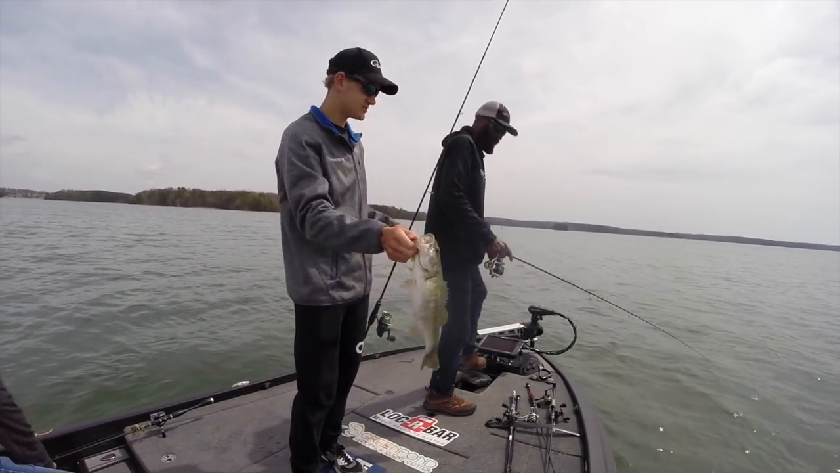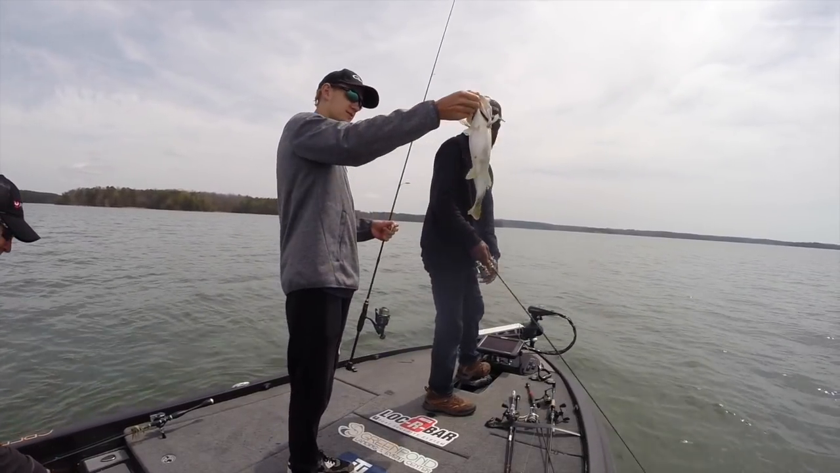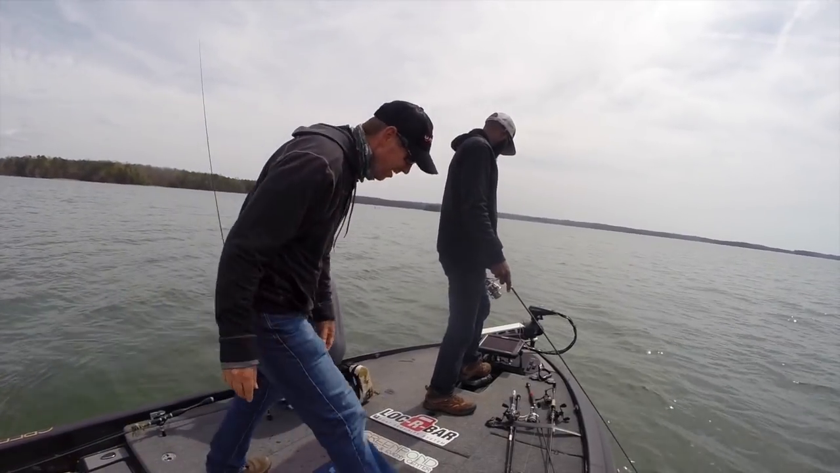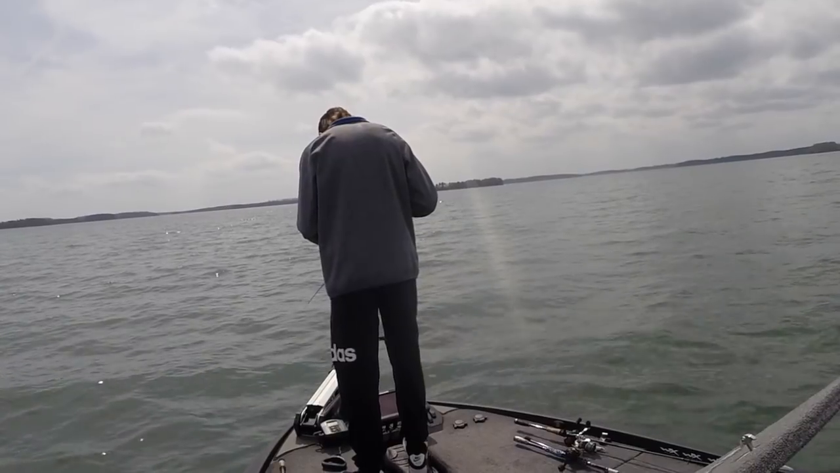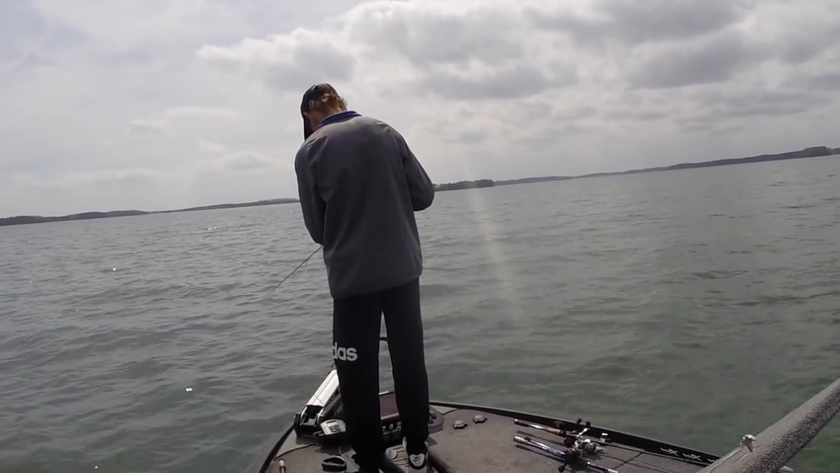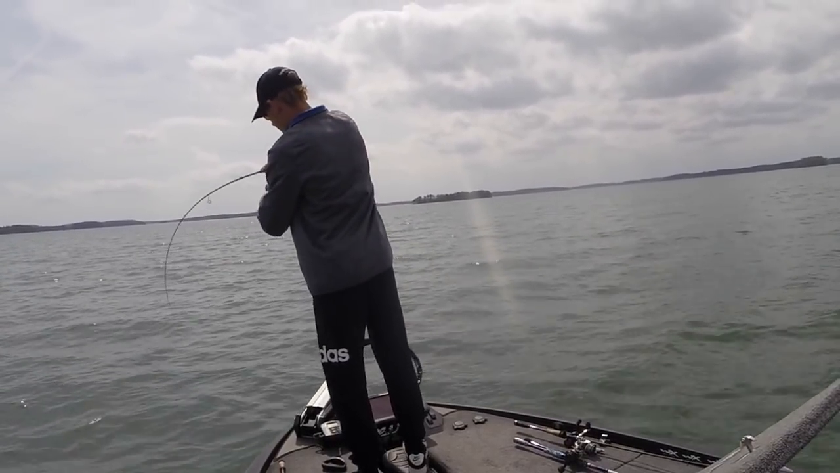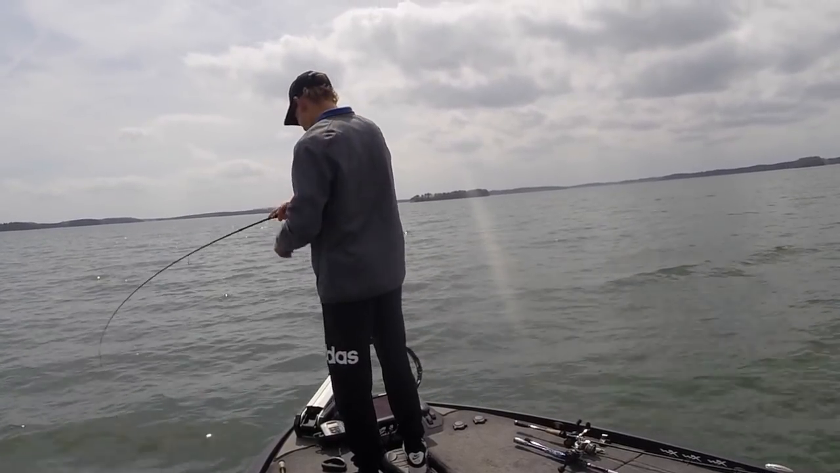Should I put this in the live well or just throw him in the water? Whatever you want. If you want to save him for a picture later, that's cool. Or you can just throw him back. That's cool. That place is a little deeper. I just dropped right down there. I think he's got it. Has he got it? Got him. Go, boy.